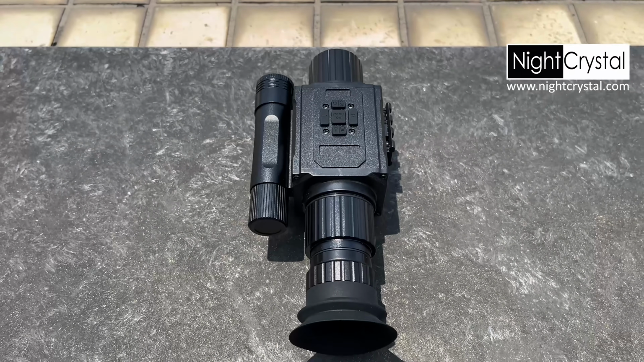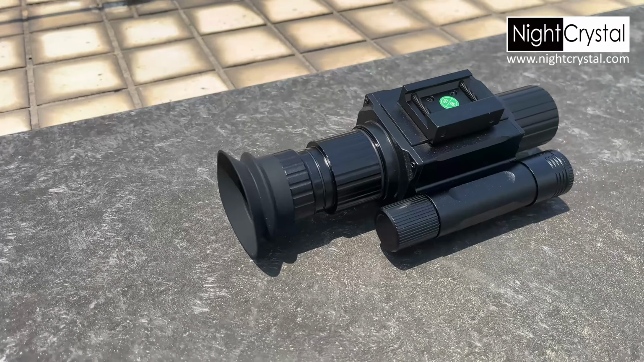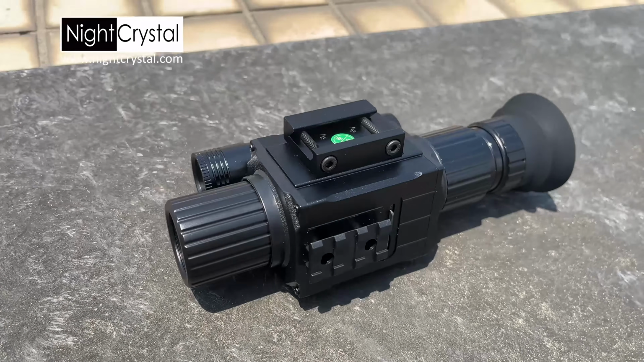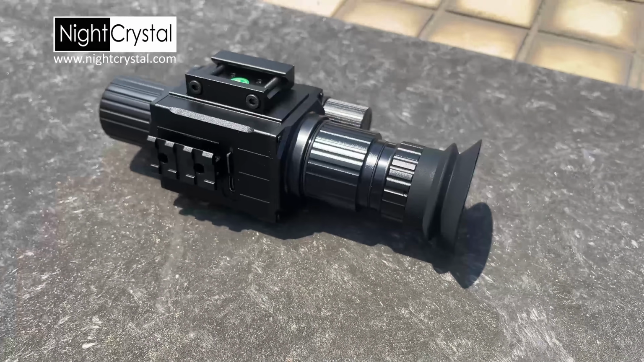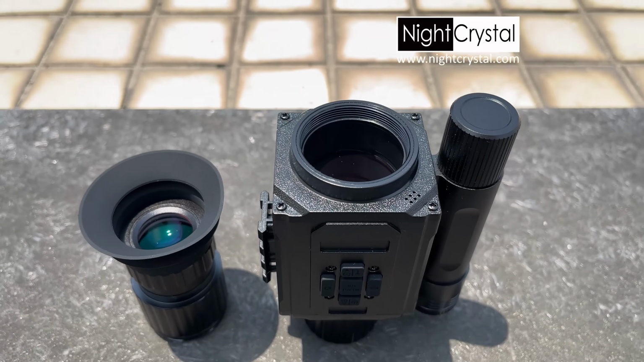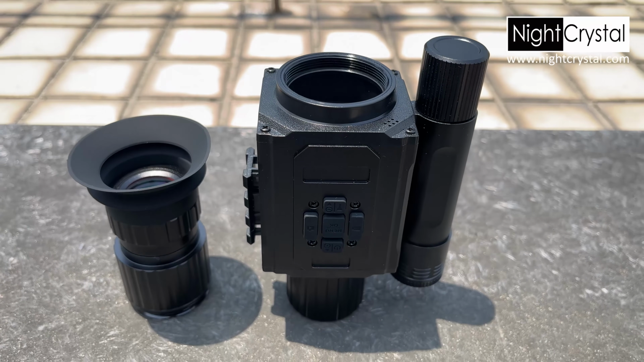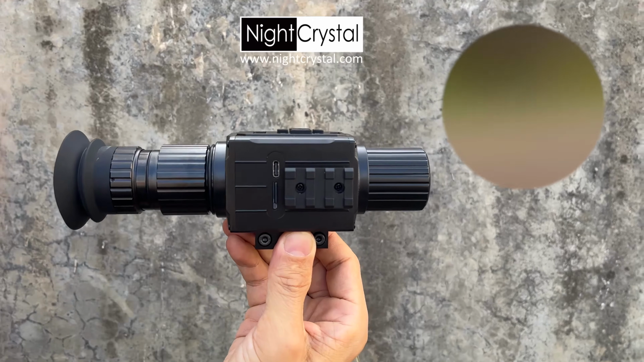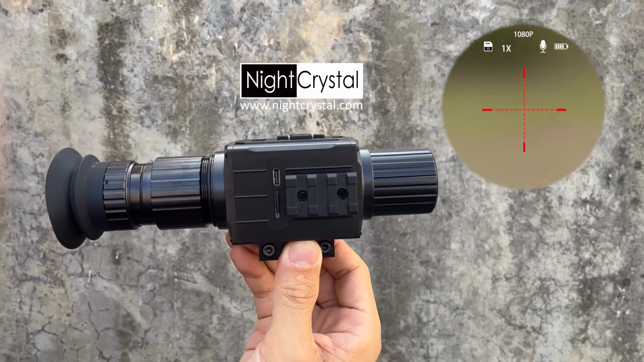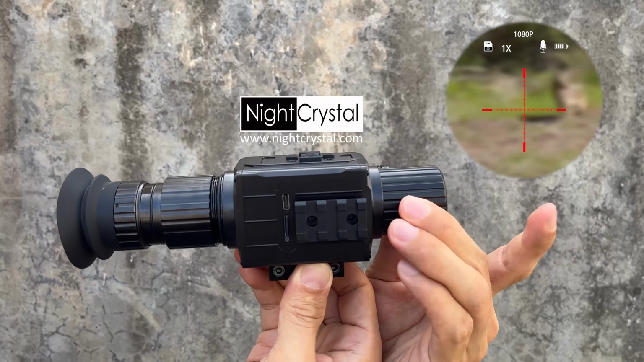At the eyepiece, the soft silicone eye protector ensures comfortable use over extended periods. The bottom of the unit features a rugged mount compatible with standard Picatinny rails, offering excellent stability and alignment for precise targeting. With the eyepiece detached, you get a clear view of the NightCrystal M6's circular AMOLED display, delivering bright, high-resolution imagery even in total darkness. To focus, begin by adjusting the diopter lens until the on-screen interface appears sharp. Then use the objective lens focusing wheel to bring distant objects into crisp, detailed view.